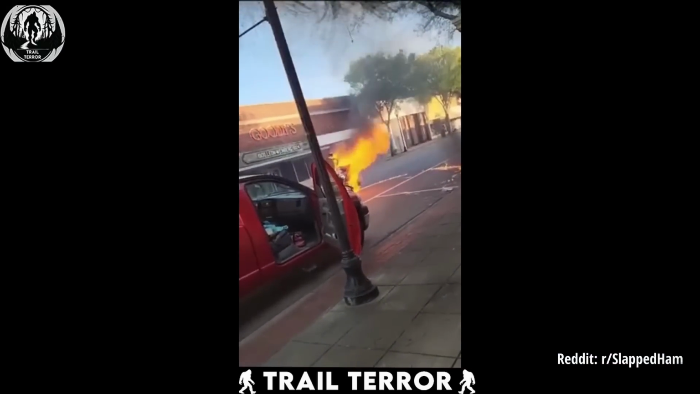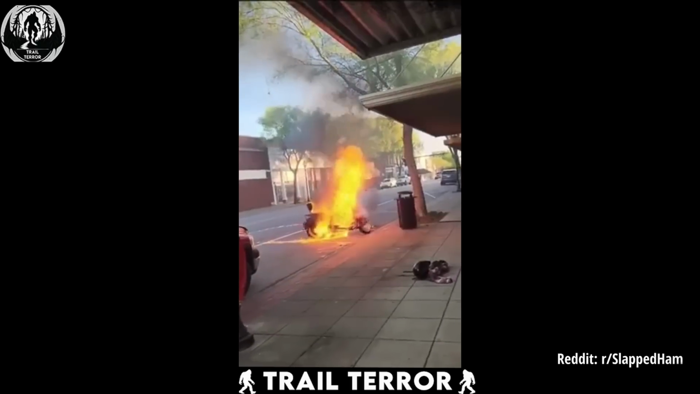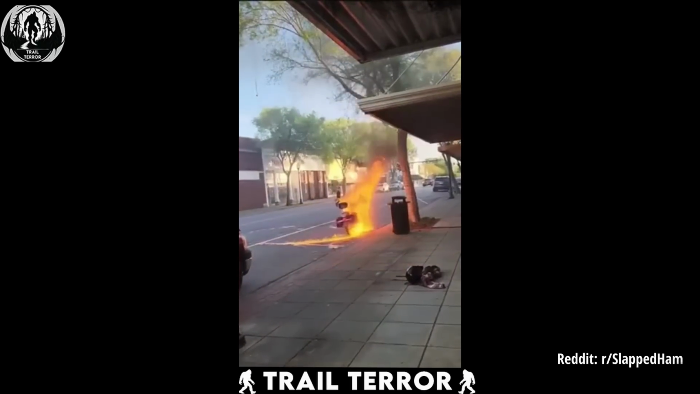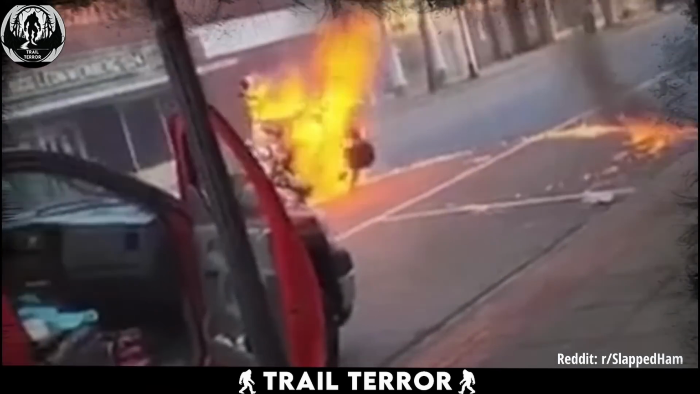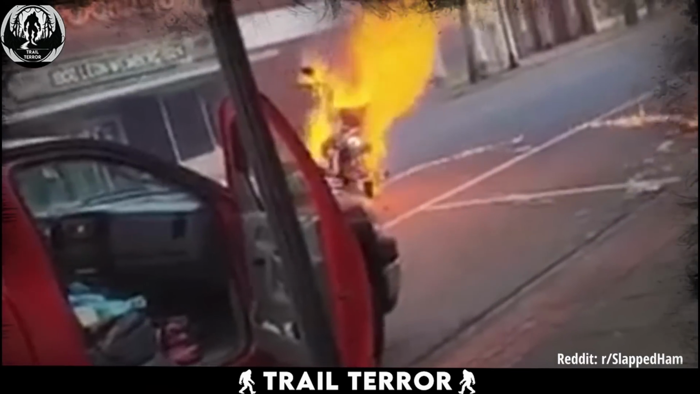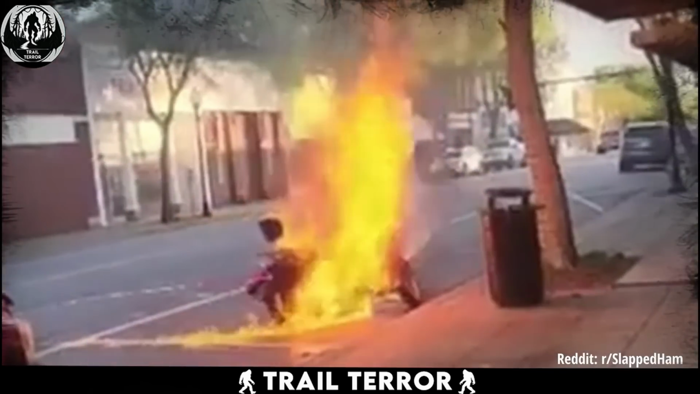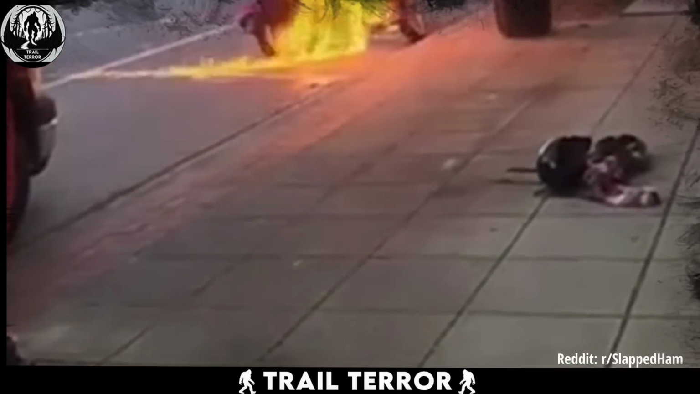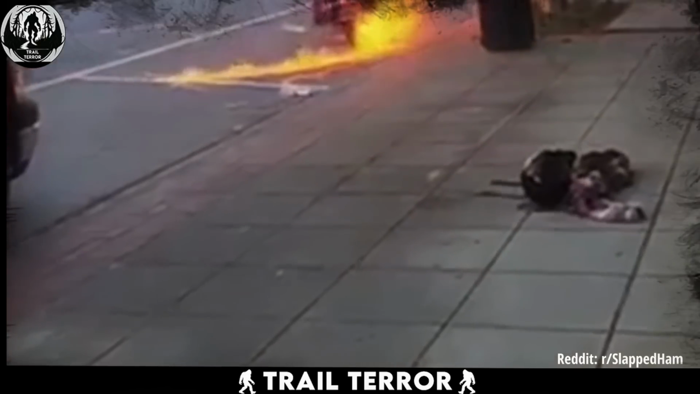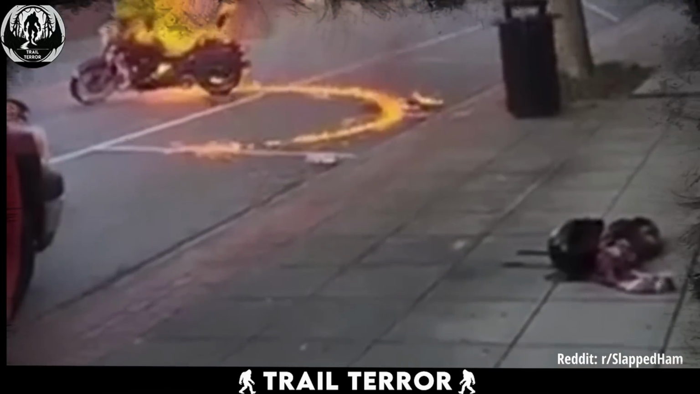But this bike is spinning in circles as if it's possessed, the flames licking at it like something straight out of a nightmare. Also, as the bike circles, it leaves a trail of fire behind, creating a surreal spectacle that's hard to shake off. On the sidewalk, you can spot a helmet and a long-sleeved flannel jacket that looks like it might have caught fire and been yanked off in a hurry.